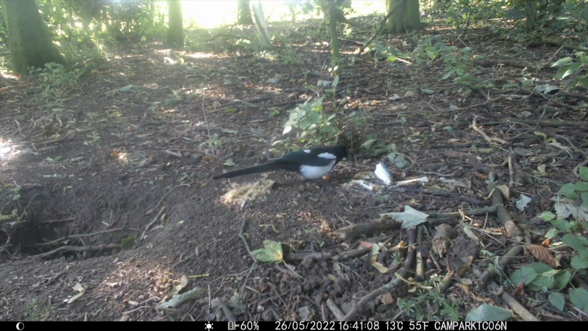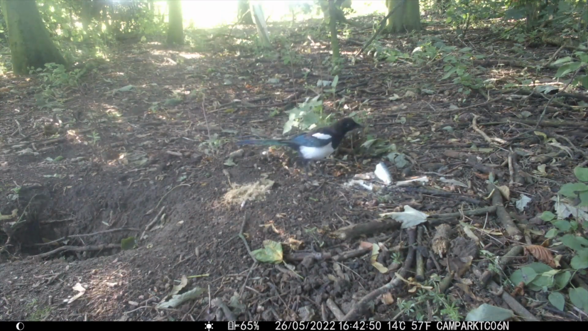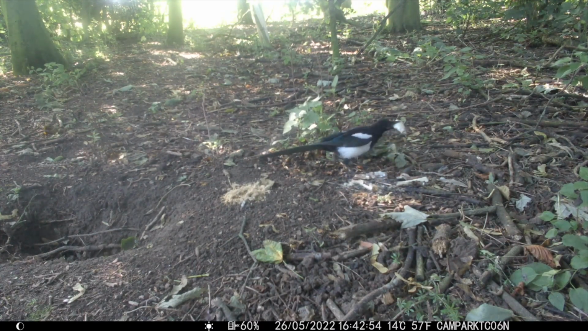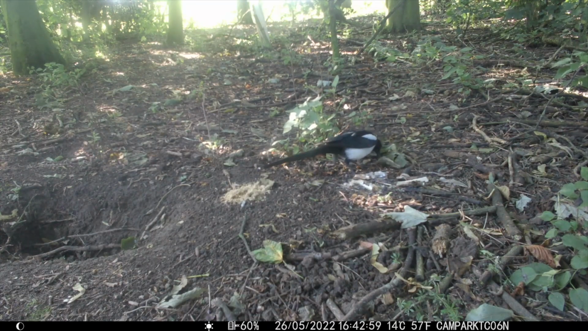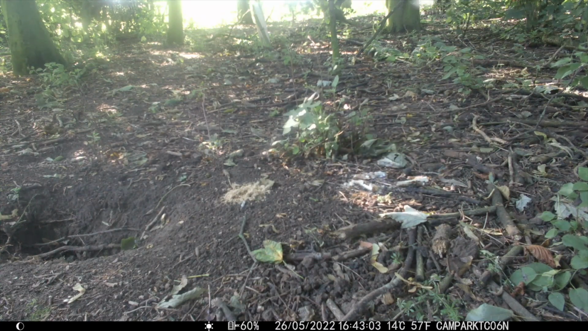So that is pretty much all we got. All that mackerel, sardines, sorry, all 8 pieces. It was all getting eaten by the magpie. I'll just leave you to enjoy the last few seconds of this now. And then we'll do a little roundup.